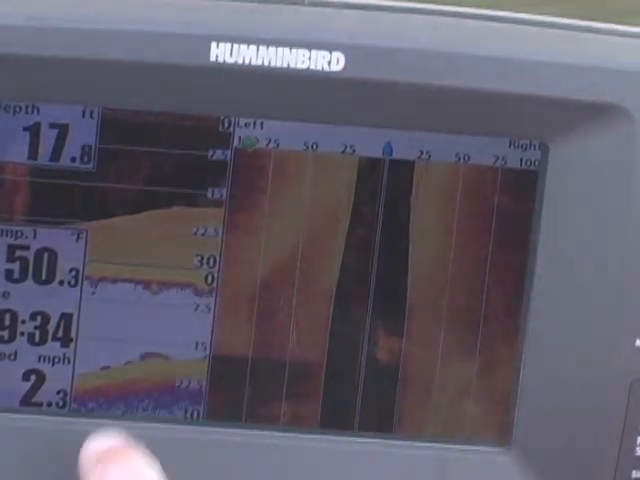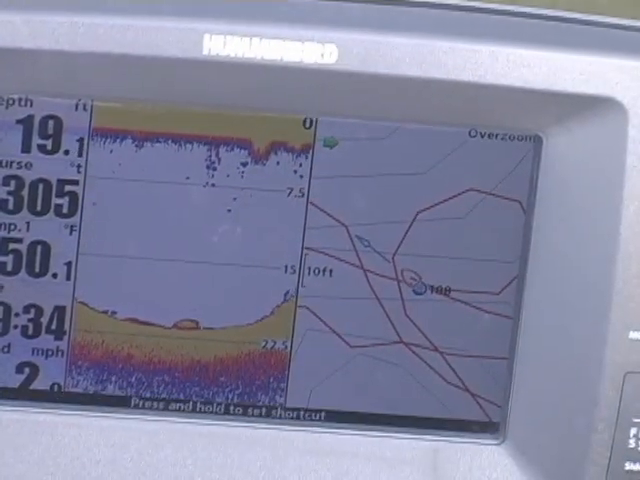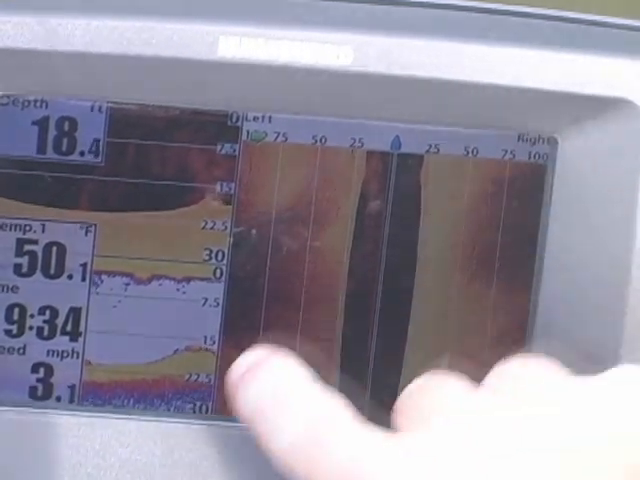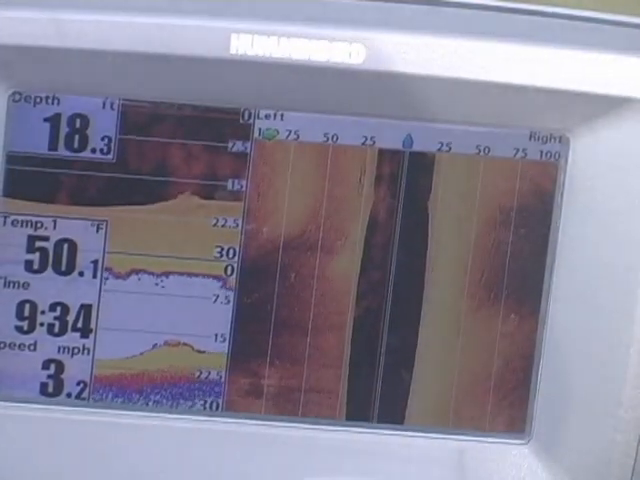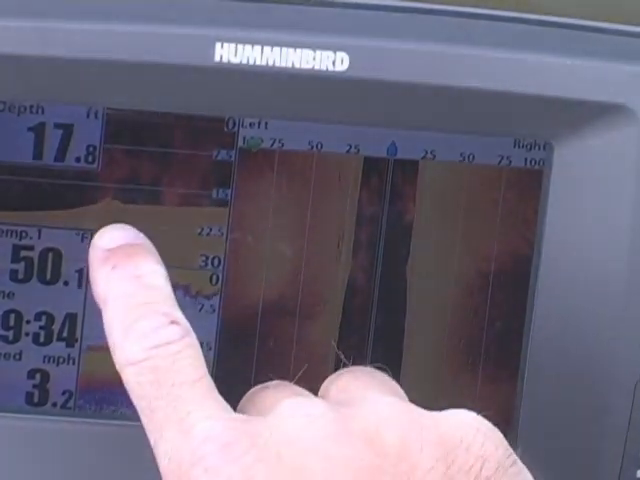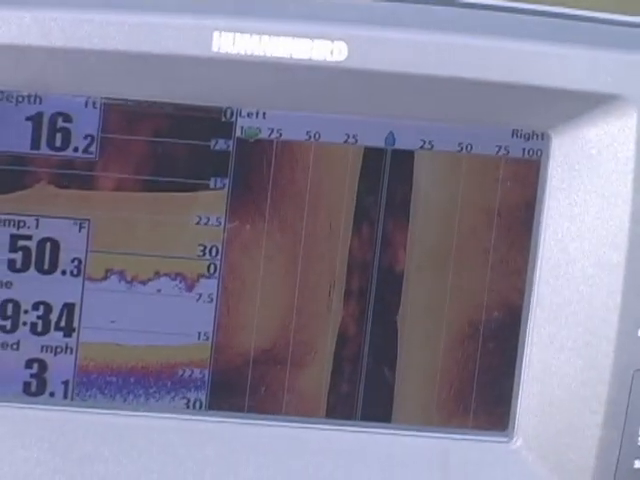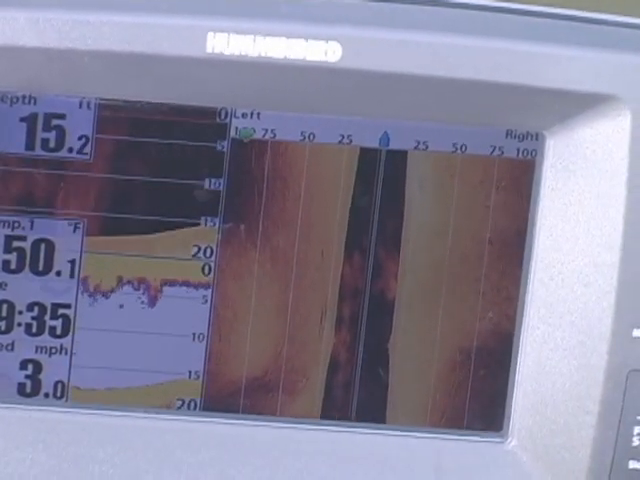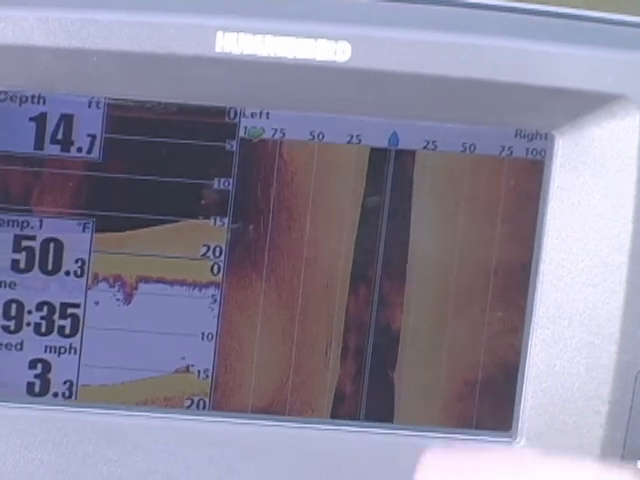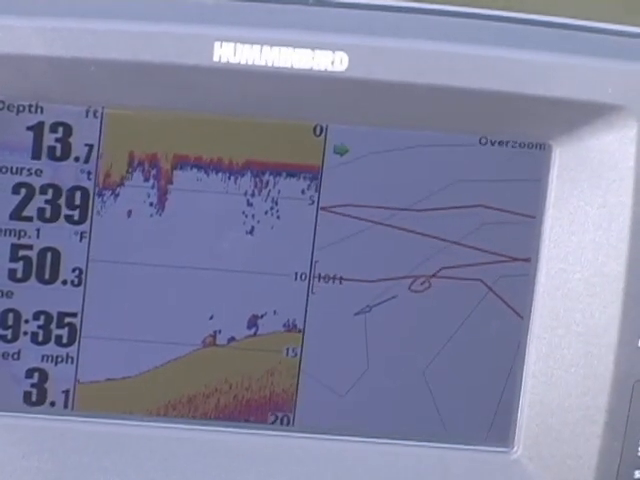Whatever it is, there's more of it right there. I'd have to drag a bait through it, or throw a crankbait in there, but I'm fairly certain that's a brush pile. That's something mounded up there on the bottom. But the neat thing is now I have that waypoint on it.